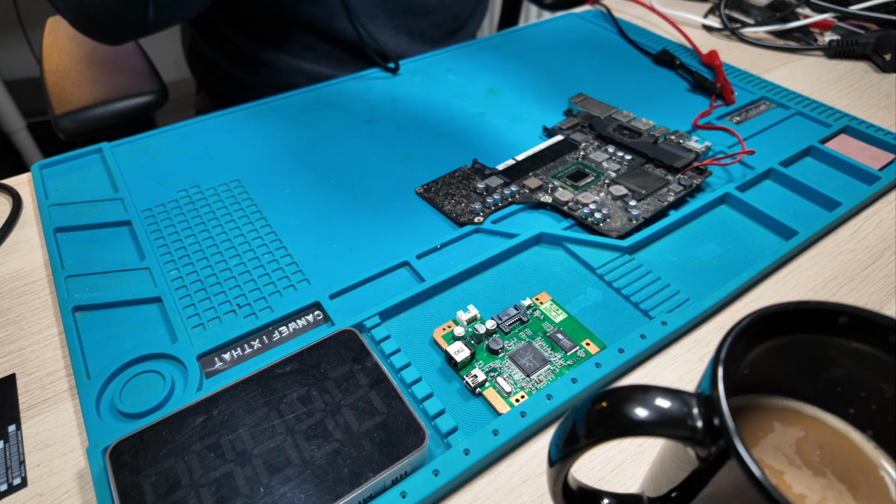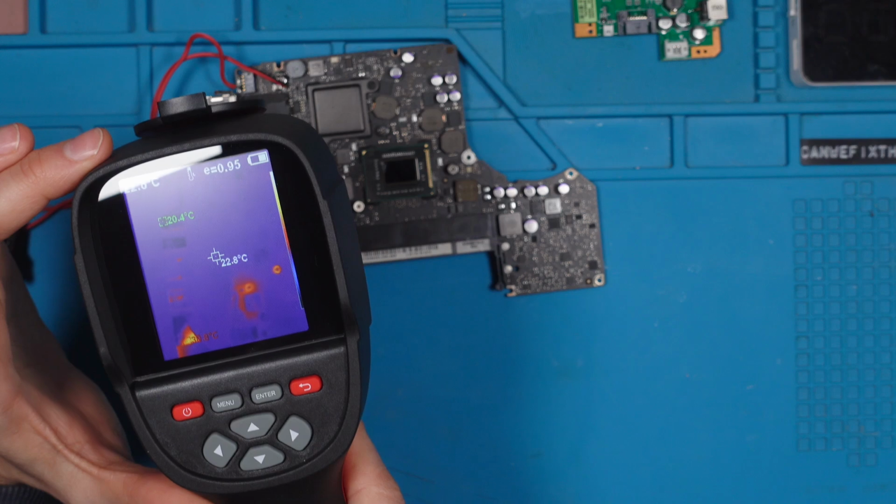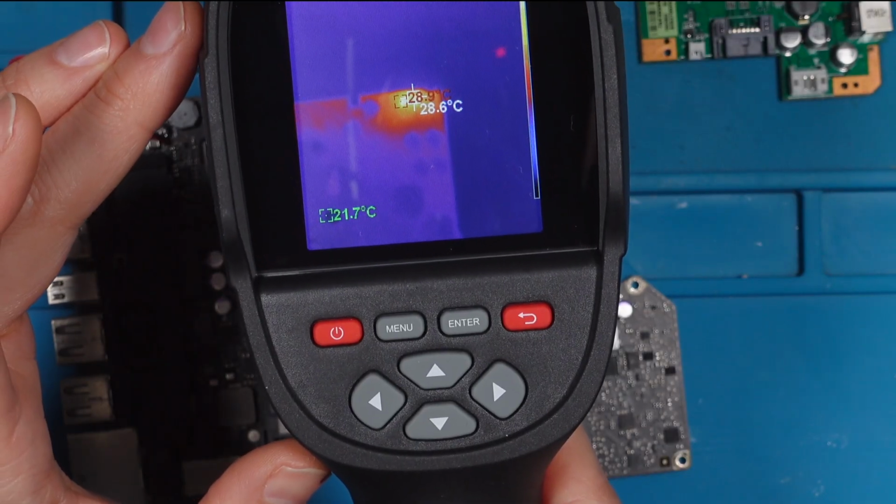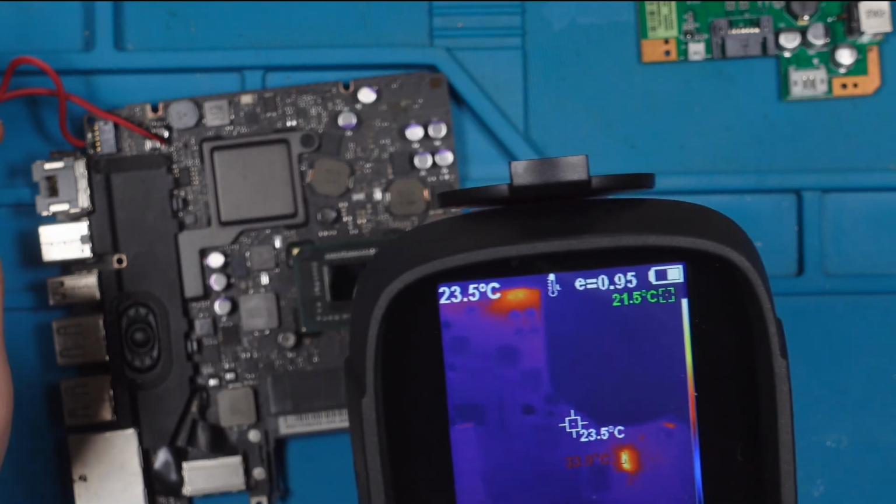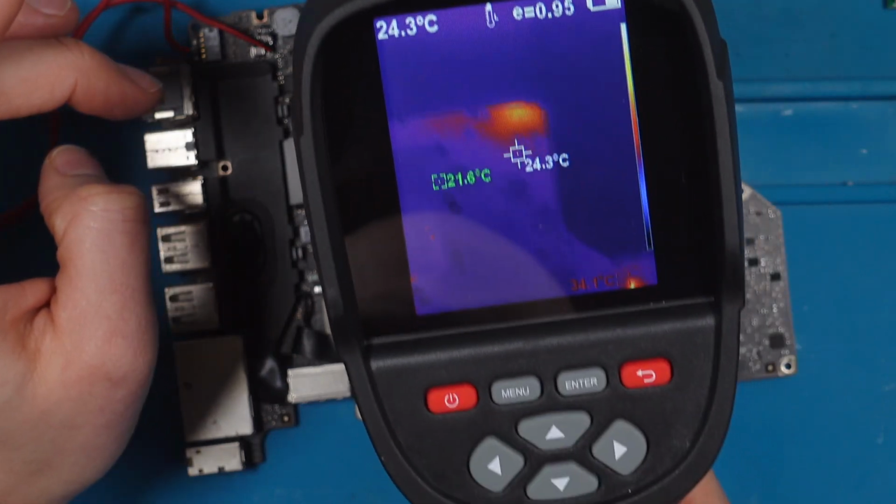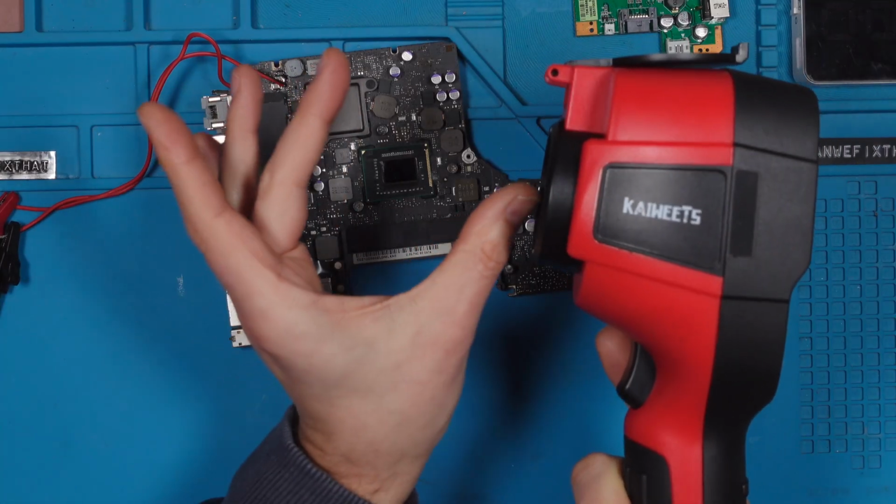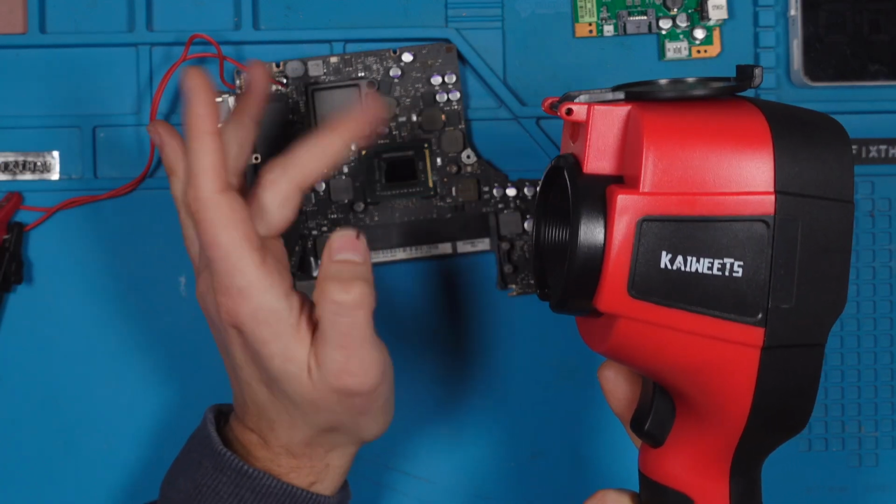So let us turn on the power supply and scan the board. As I told you, there is nothing. We see here some heat. We have here something that's getting hotter. And we have here something that's getting hotter. And now you might see another problem. These cameras are normally not for this close operation. I mean, we're talking about this far away, so there is no focus point for this short distance.